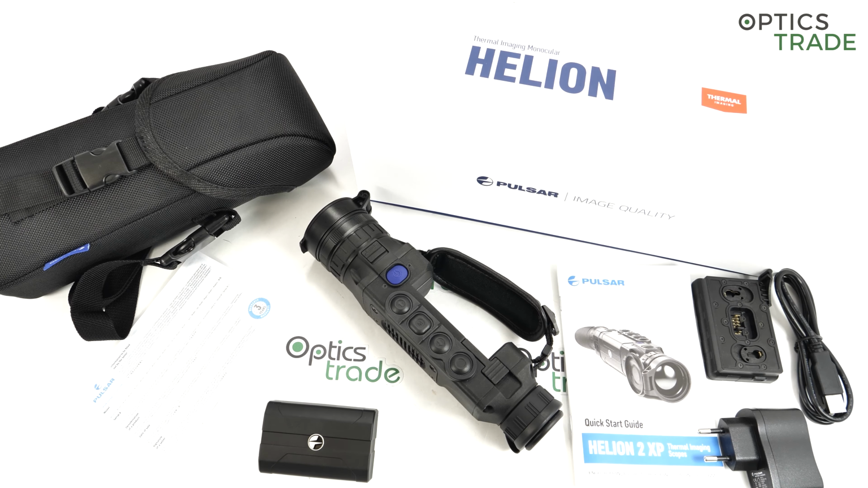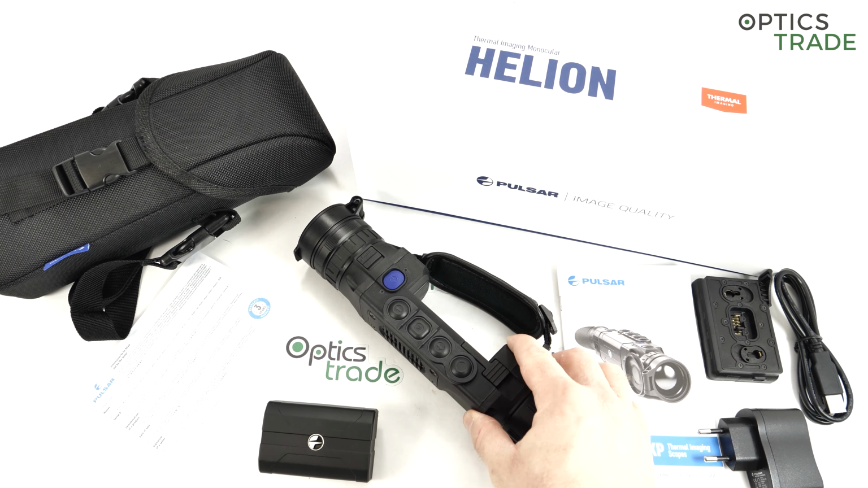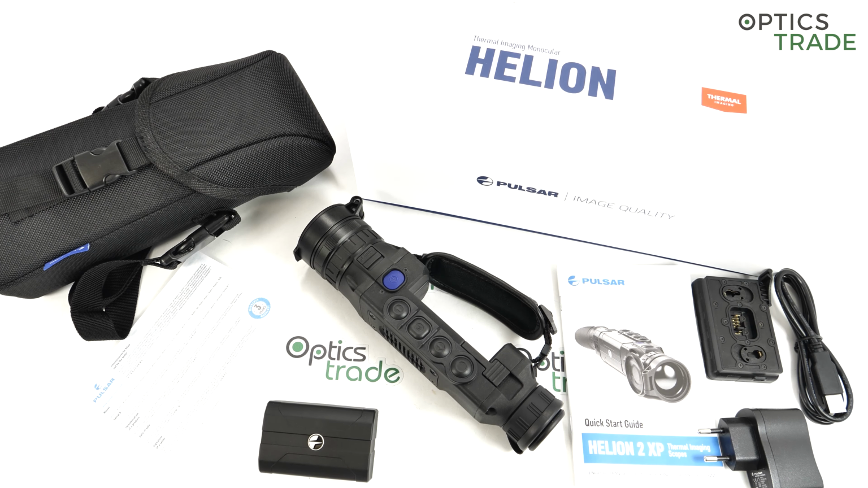The power on takes approximately 3 seconds, so it's not as fast as the Axion, a little bit slower, but it does have a sleep mode, and it has connectivity with Stream Vision. So Wi-Fi connectivity with a smartphone. Please check our review about the Stream Vision. Still, even today, it's one of the best apps to control the thermal vision devices on the market. And Pulsar is developing this app all the time, so they're in constant development. So it has new features added, I would say, every couple of months.